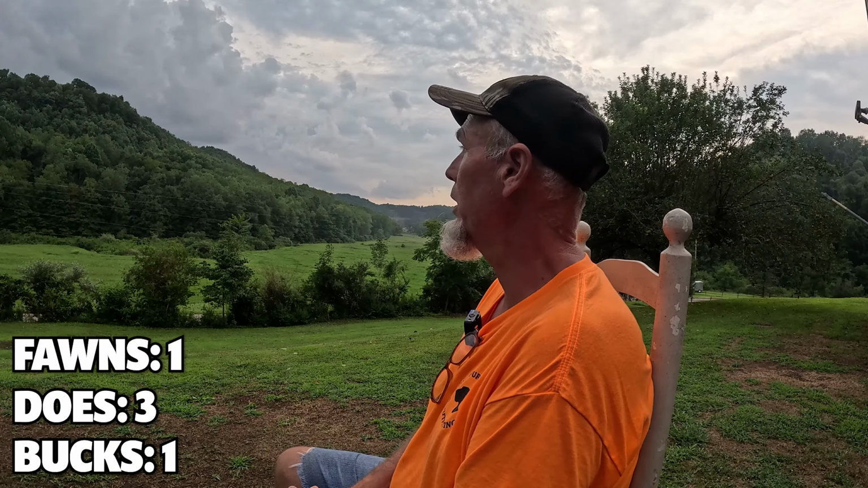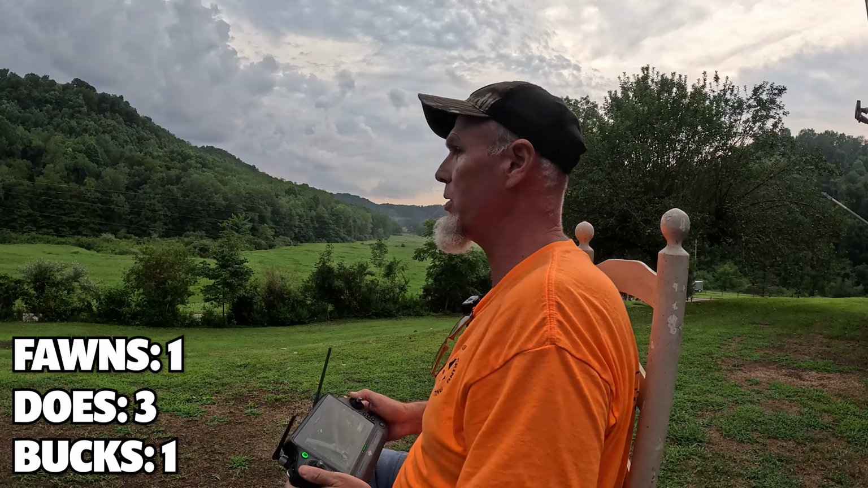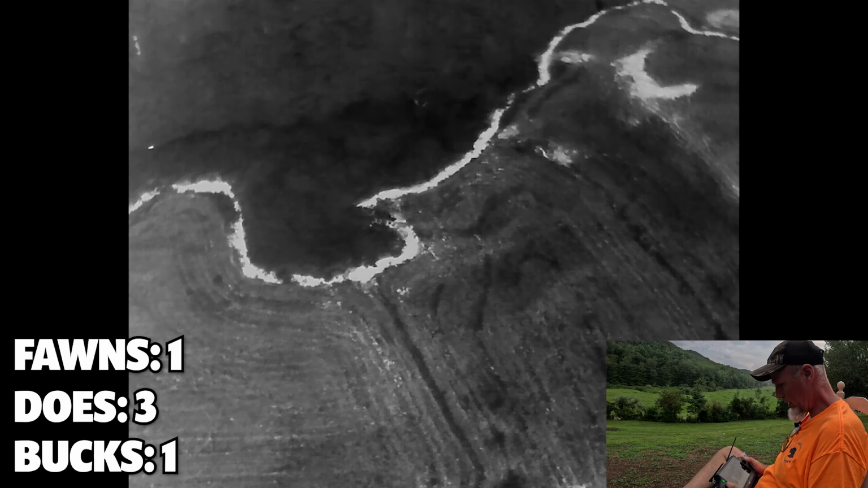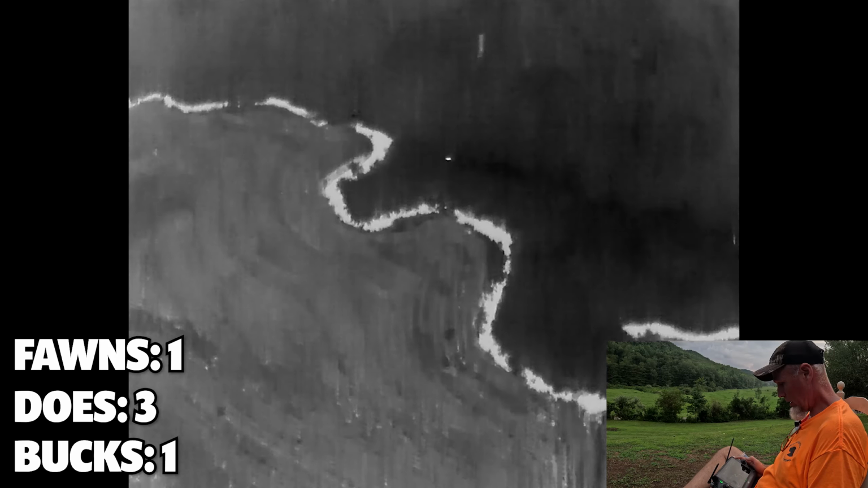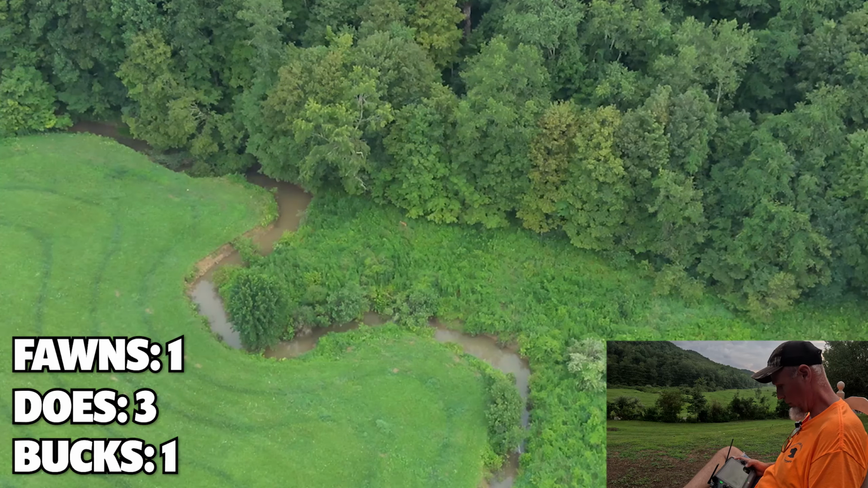Let's go check another area out of the field. So far we've seen one little buck and some does. We're going to take a look in another part of the field here and just see what we come up with. Okay, we're flying with the IR. Wow, that's a huge hit right here. That's kind of in the woods. I don't know if I'm going to be able to see that. That could be a big deer though.